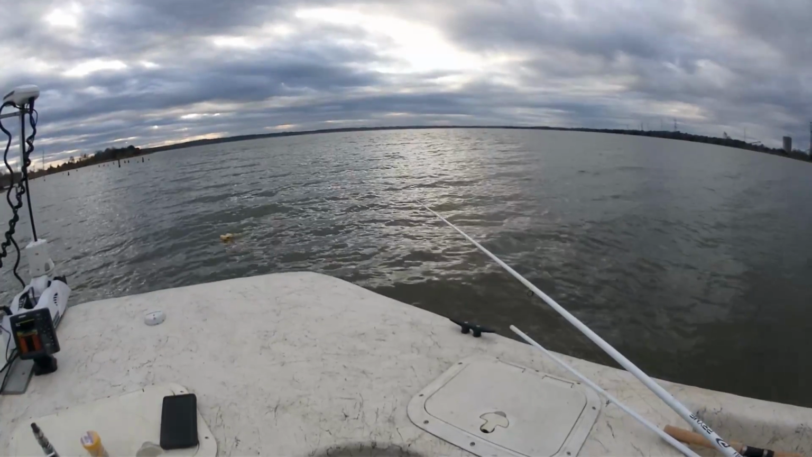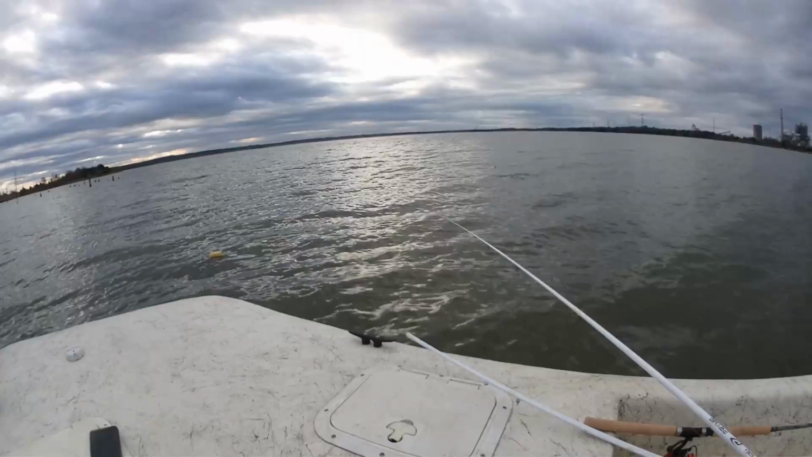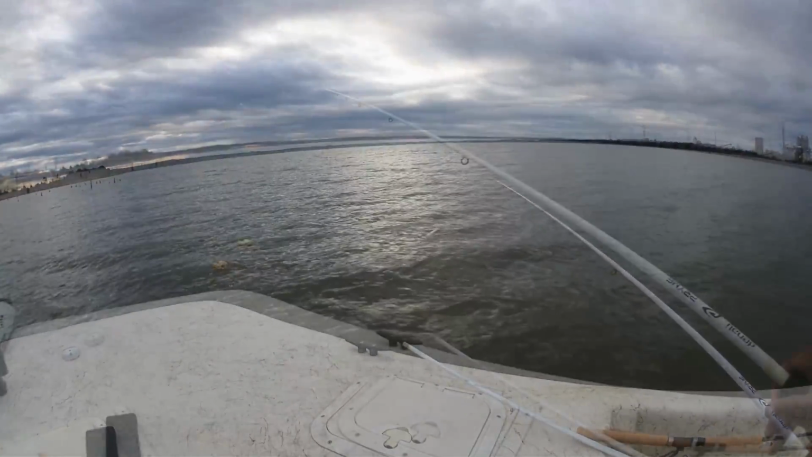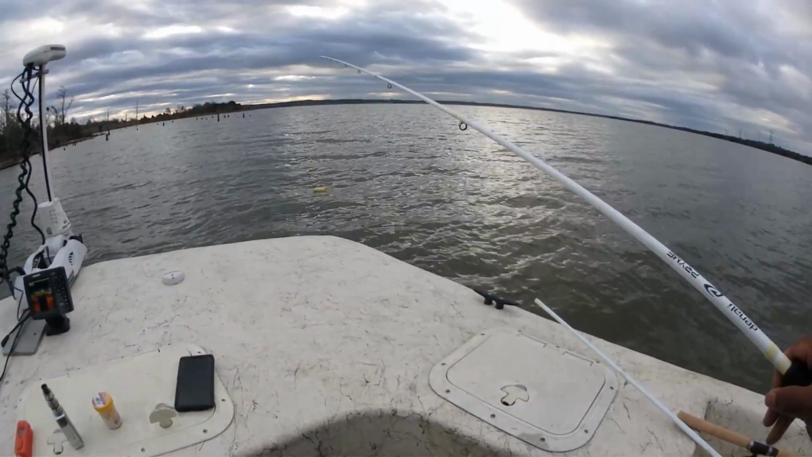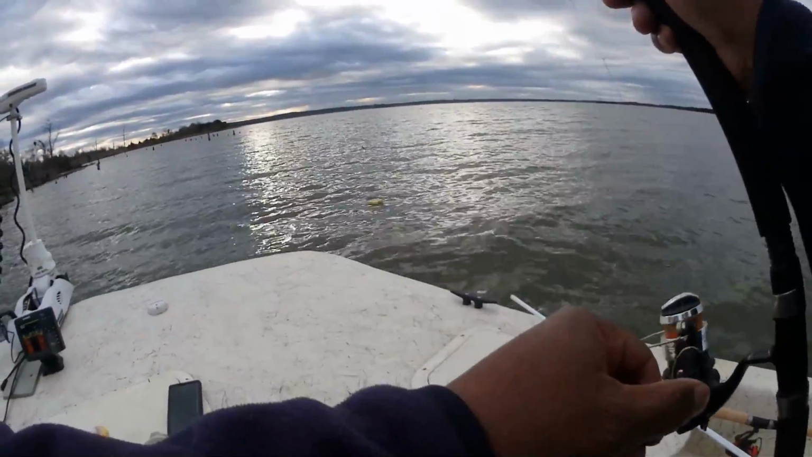that 3 to 5 minute rule and giving the crappie options with different colors is crucial. A lot of times swimming that bait across the pile will get you bit too. Alright, enough of that.